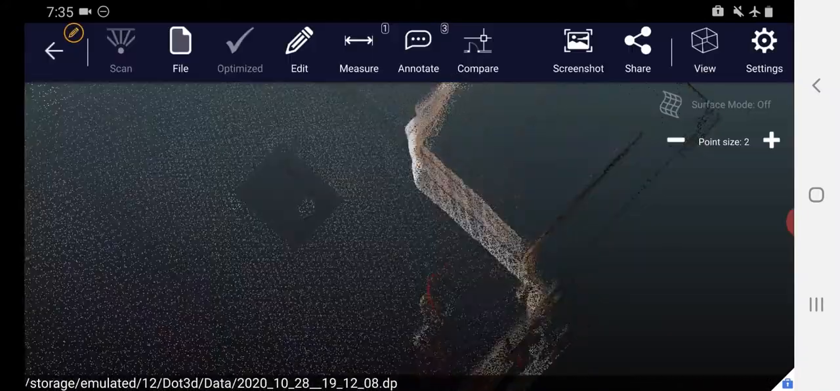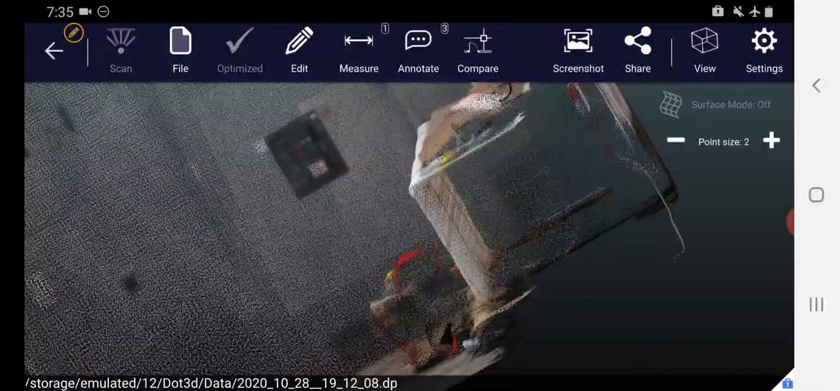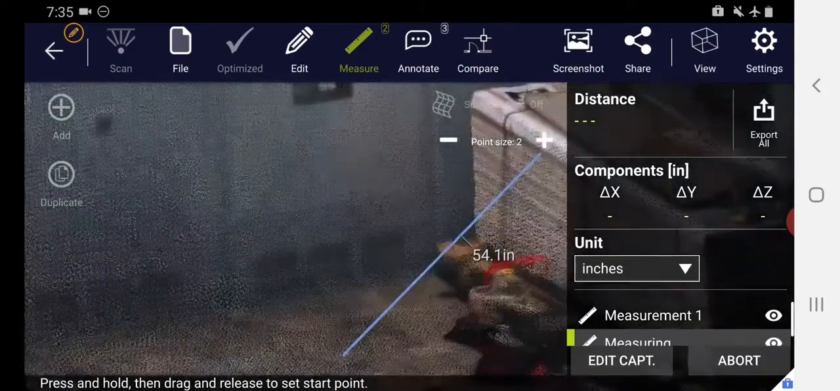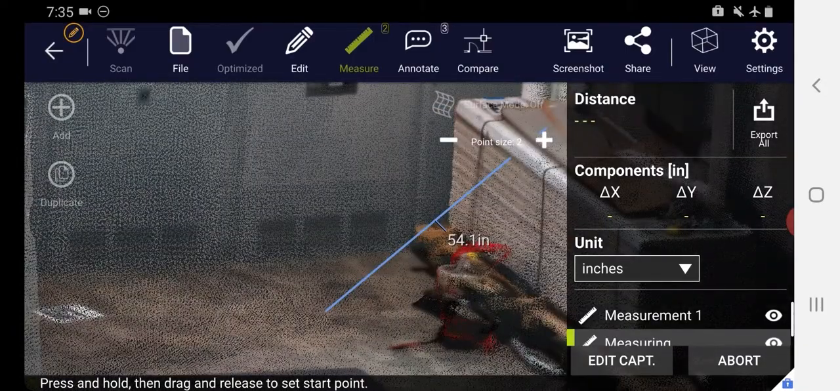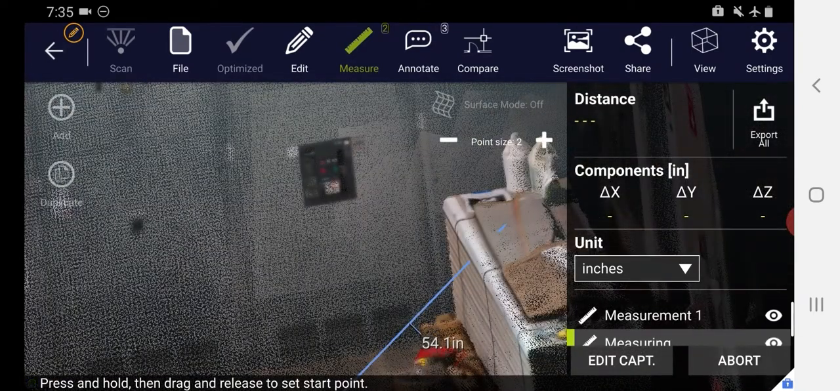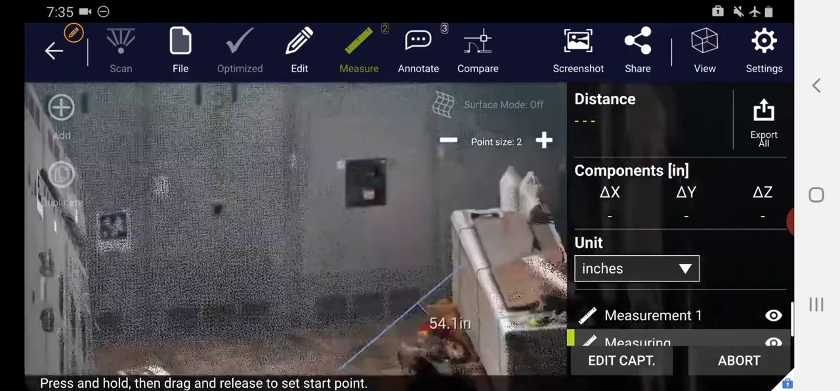Next, we want to highlight the new multi-measurement capability available in Dot3D 4.0 or higher. So while we did take one measurement earlier, as you see in our Measure tab, you're no longer limited to one measurement at a time. You can take as many measurements as you like and save them all directly into your DP file format, just like you do all your different annotations and notes.